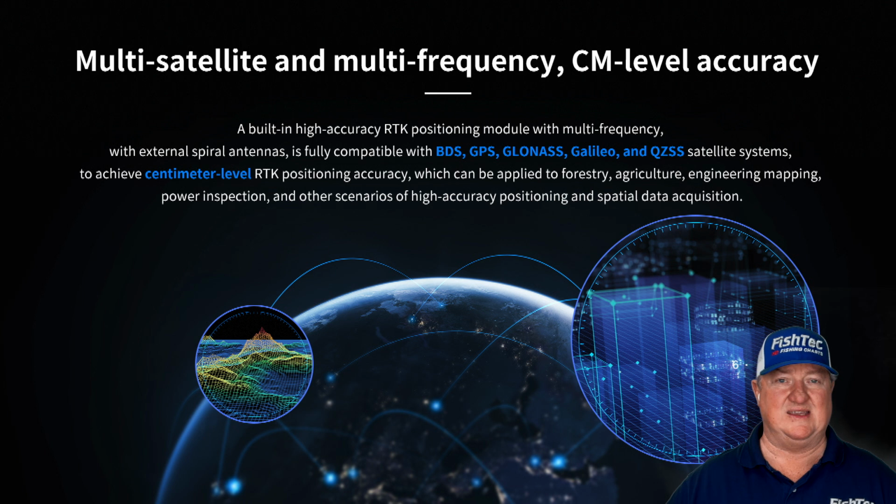You can put RTK on your boat with an online correction service, so you've got centimeter accuracy on your boat. The heading, these digital compasses, there's all these services and tools out there available.